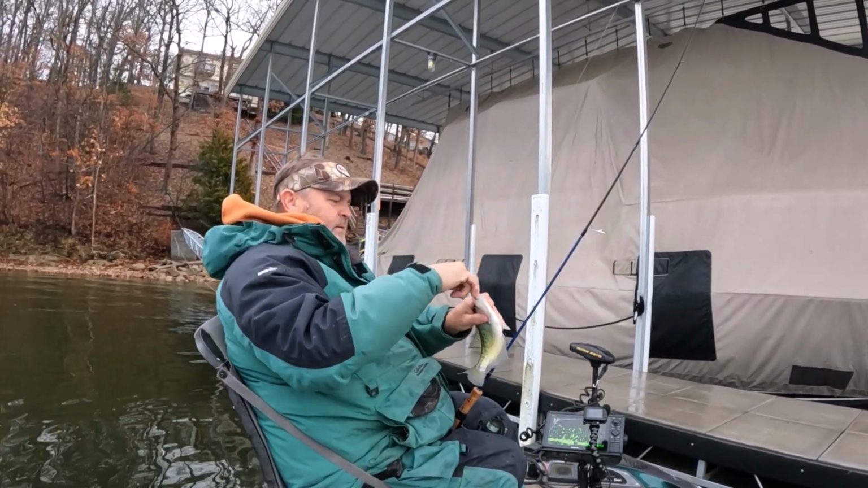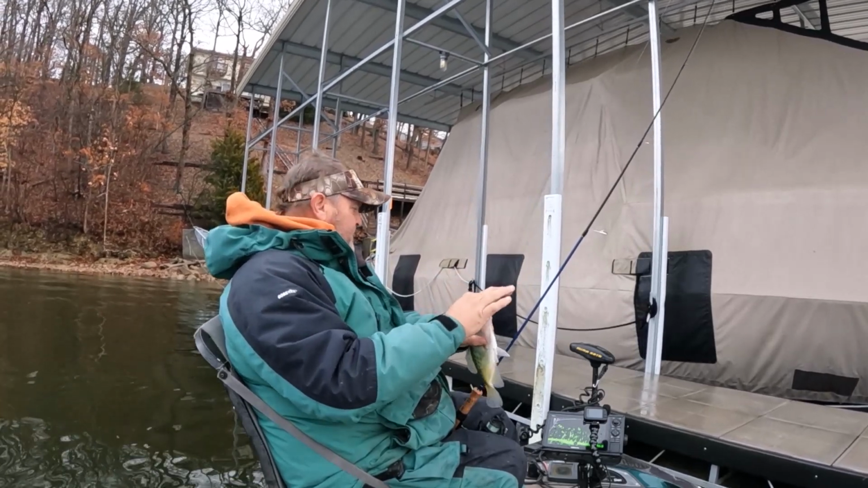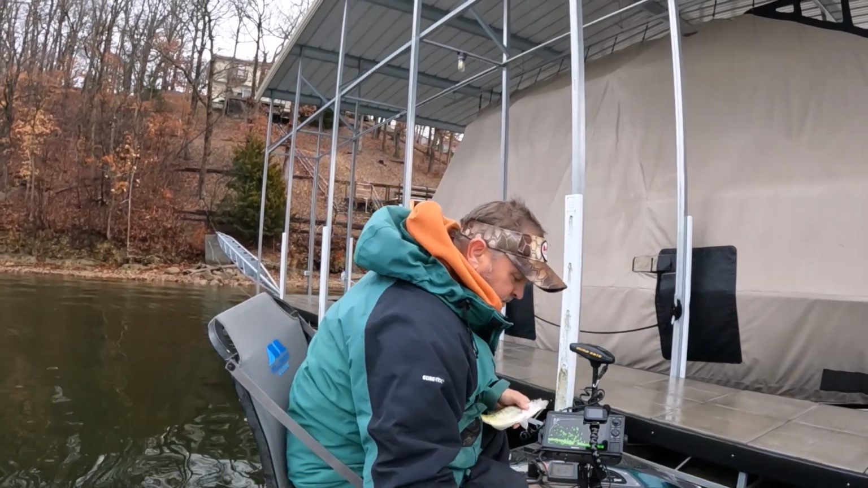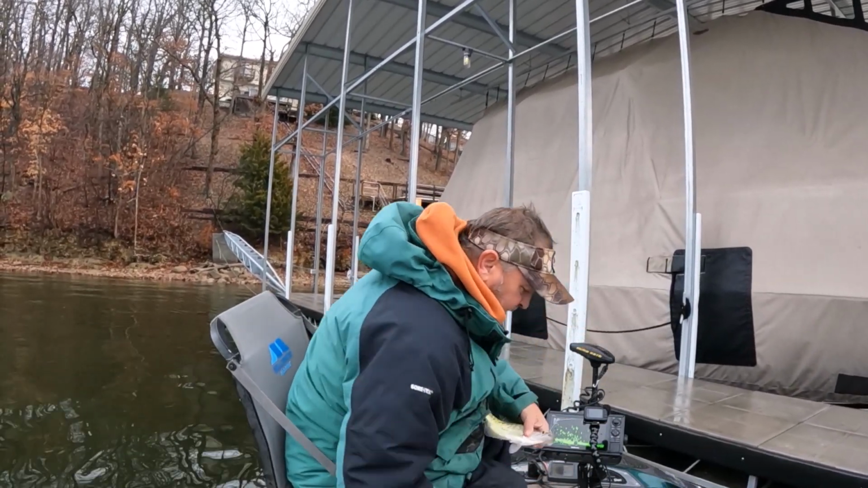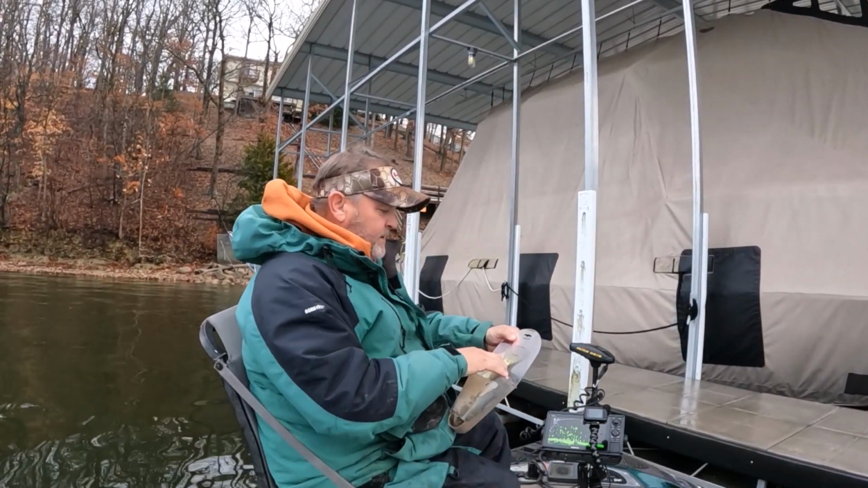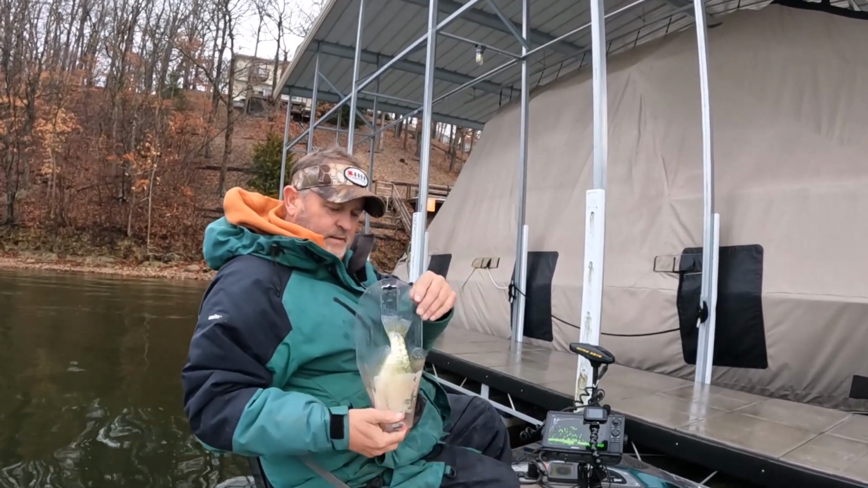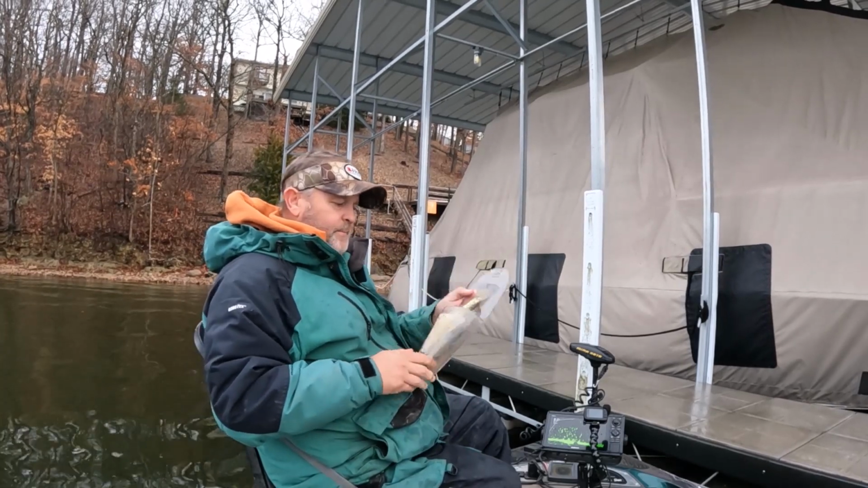This is what Lake of the Ozarks winter fishing is all about. There's so many fish. All right, let's see. I bet you're almost 10 inches. He is over 10 inches. He is 10 and a quarter.